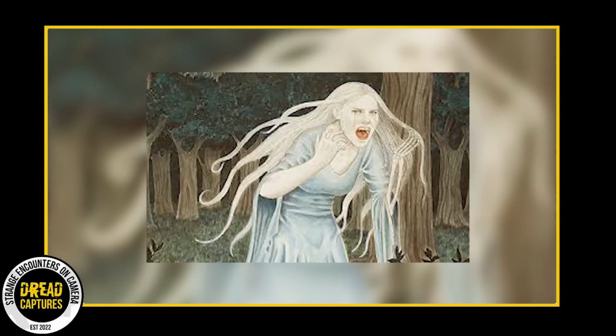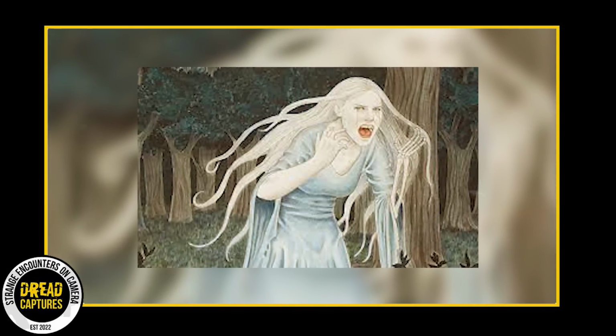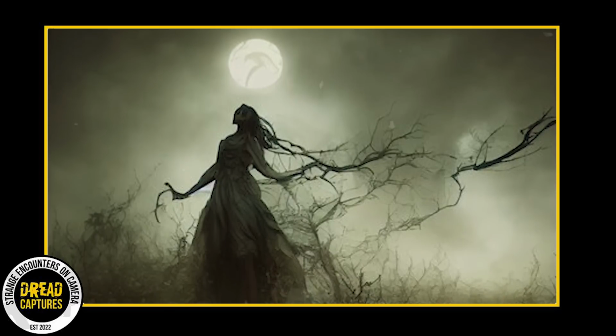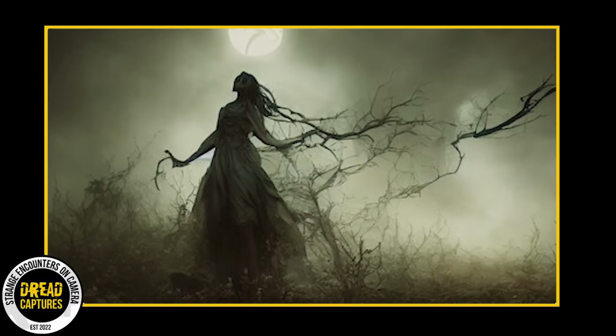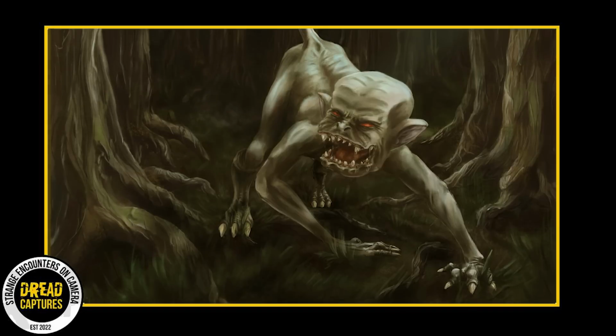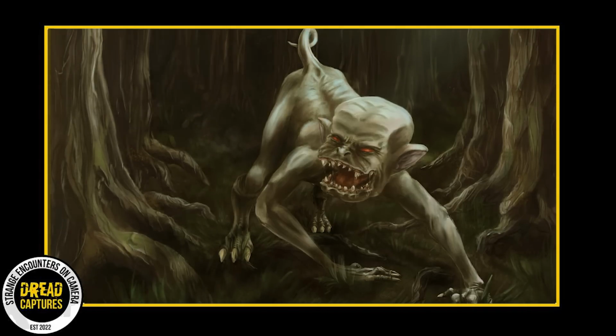A popular belief was that it could be the cry of a banshee. In Irish folklore, a banshee is a female spirit known to wail or scream when a family member is about to pass away. Another potential explanation is that the scream might have come from a creature known as a Drekavac.